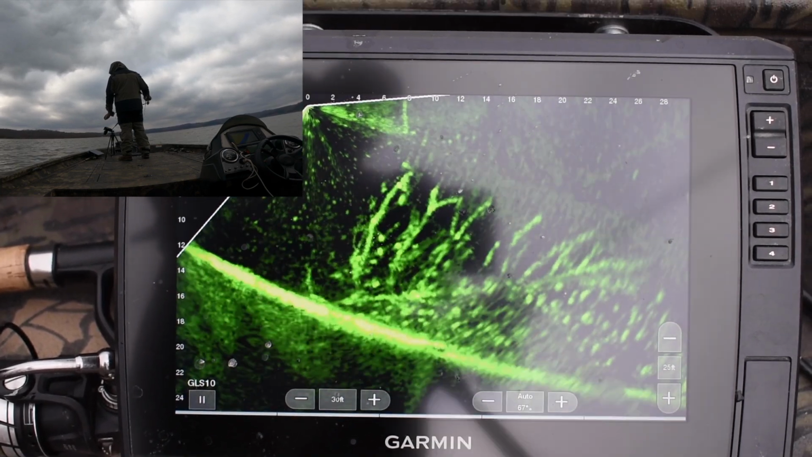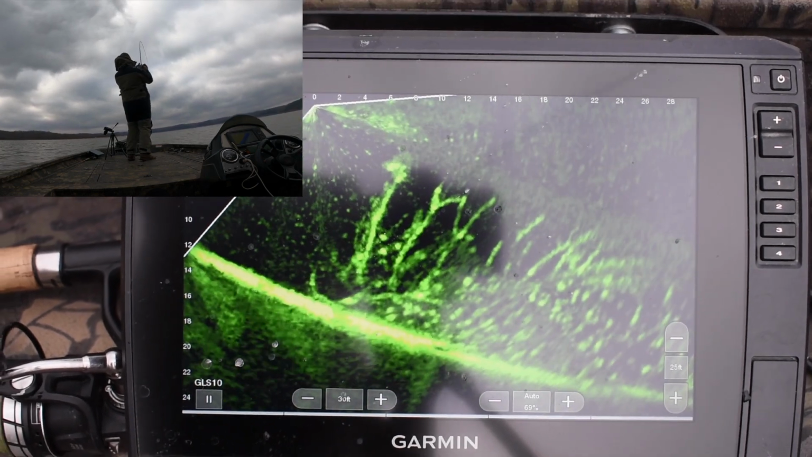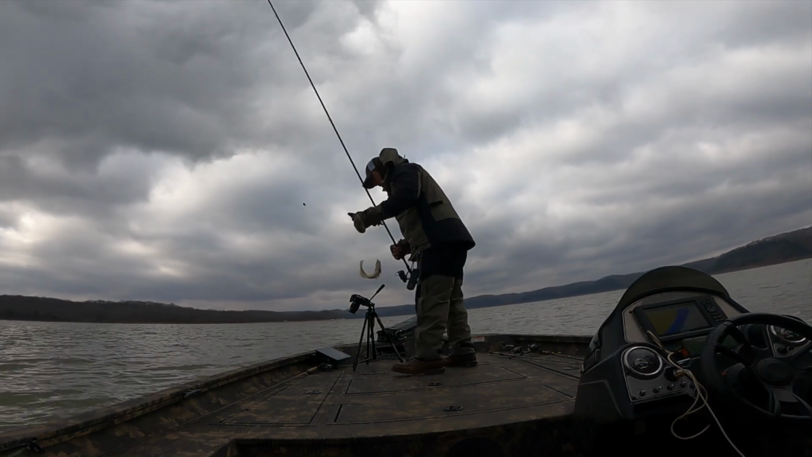Here comes the fish. He hits it. Look, he gets hung in that stick, and I'm all barreled over. I can still feel the fish. And I don't know if there was a fork in it or what, but I was able to get it to pull through.